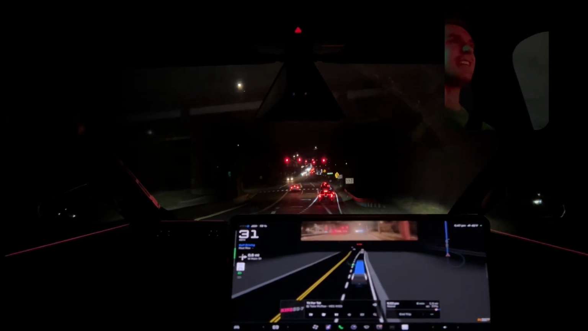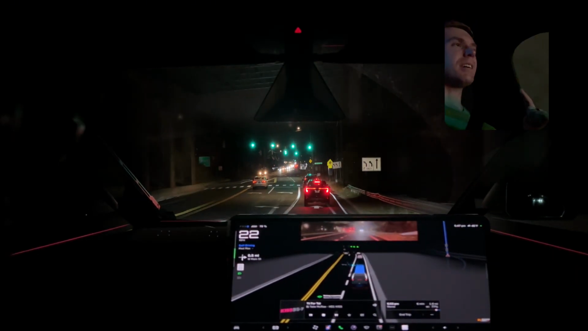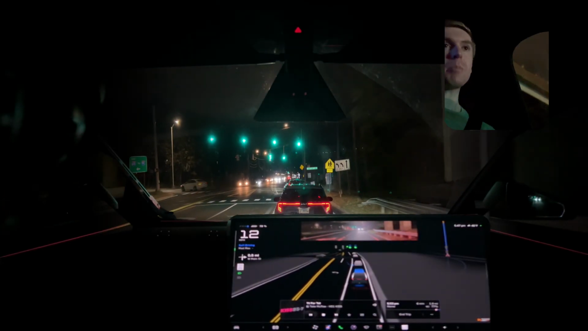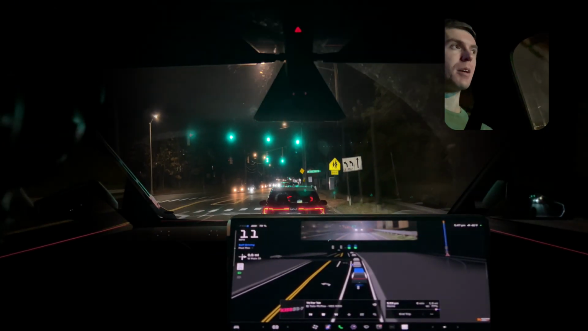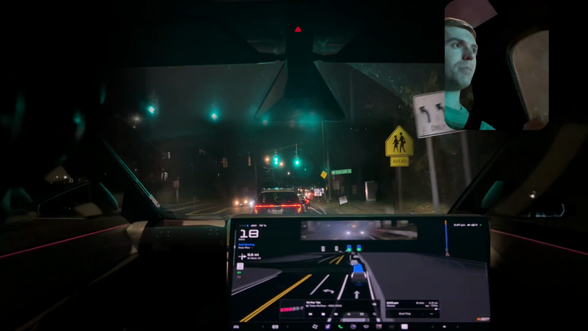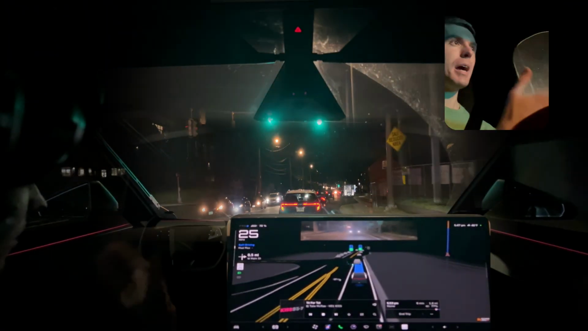I think they're designing the acceleration such that, because NHTSA enacted that thou shall come to a complete stop at all stop controls, traffic lights and stop signs, they're recovering that by accelerating a little harder than your average back up to speed.